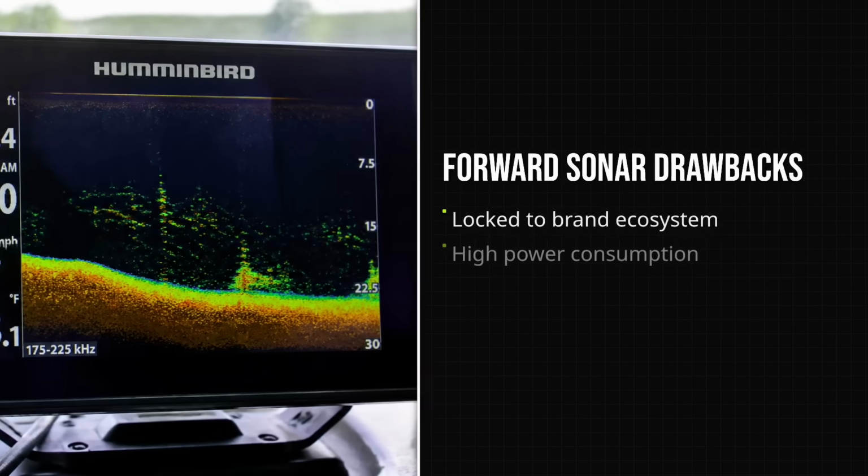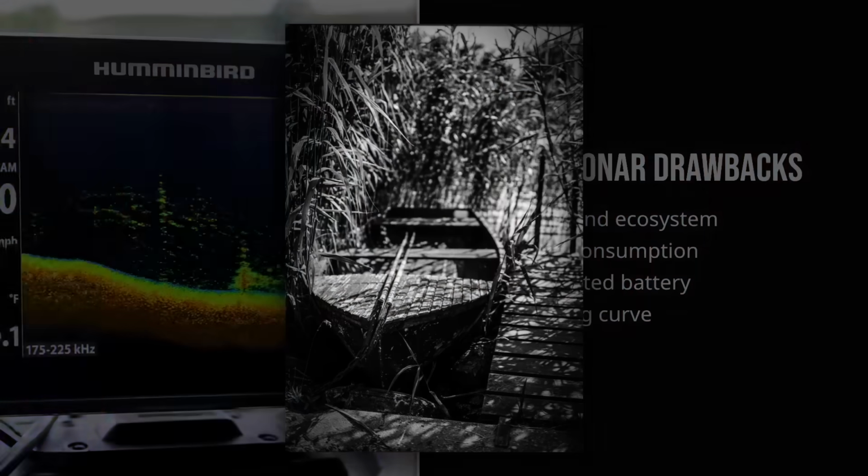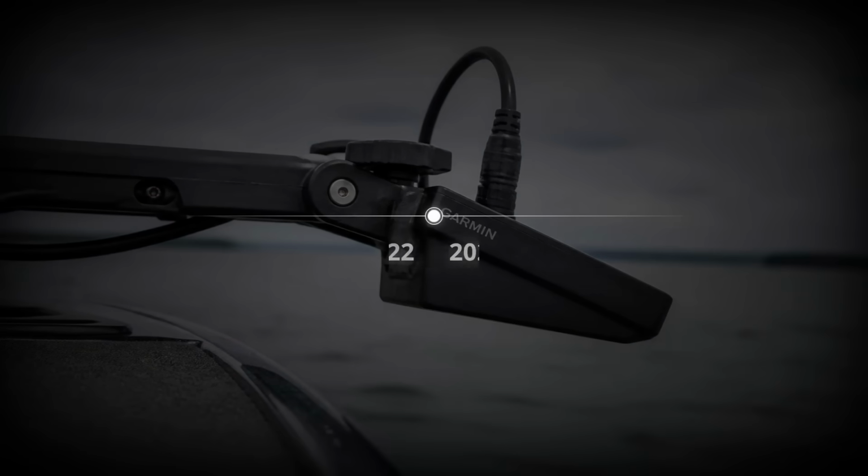But it is not a magic wand either. It's locked to its own brand ecosystem, it's power-hungry, it wants its own dedicated battery, and it carries a brutal learning curve that humbles people for a full season. And people caught plenty of fish for decades before it ever shipped, back in 2018.